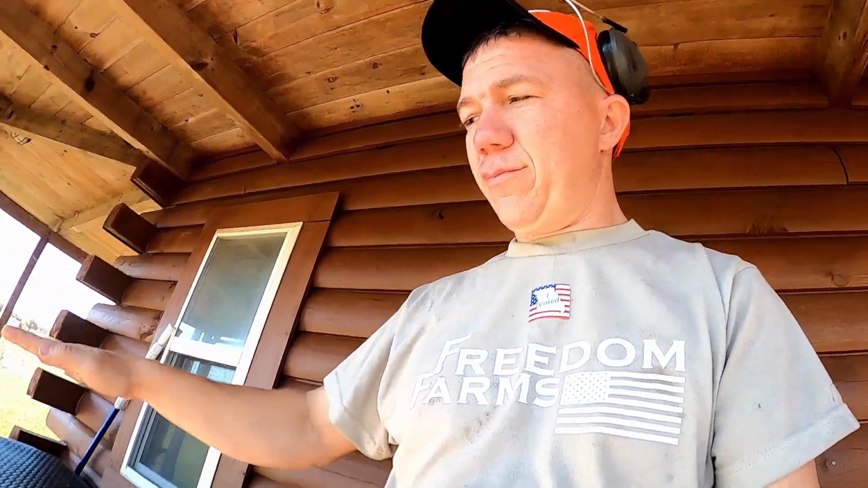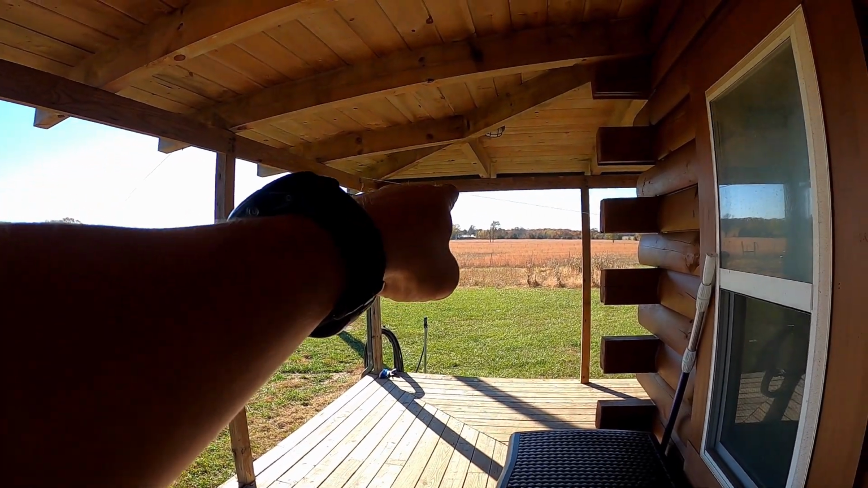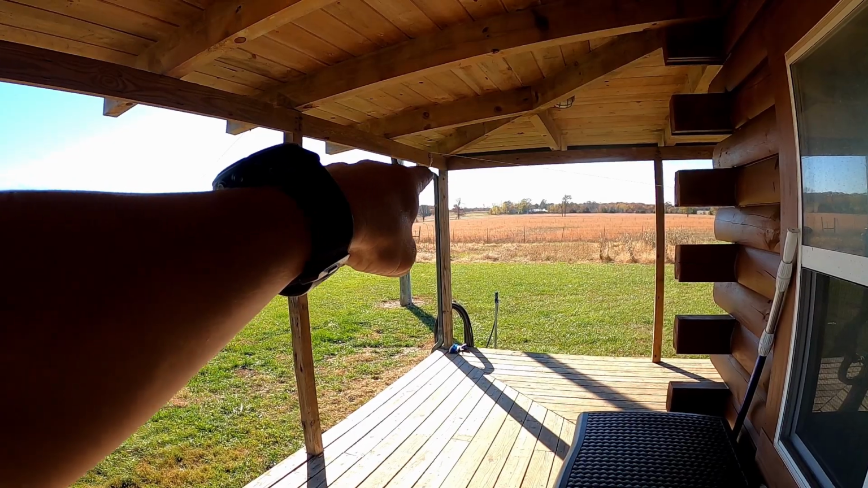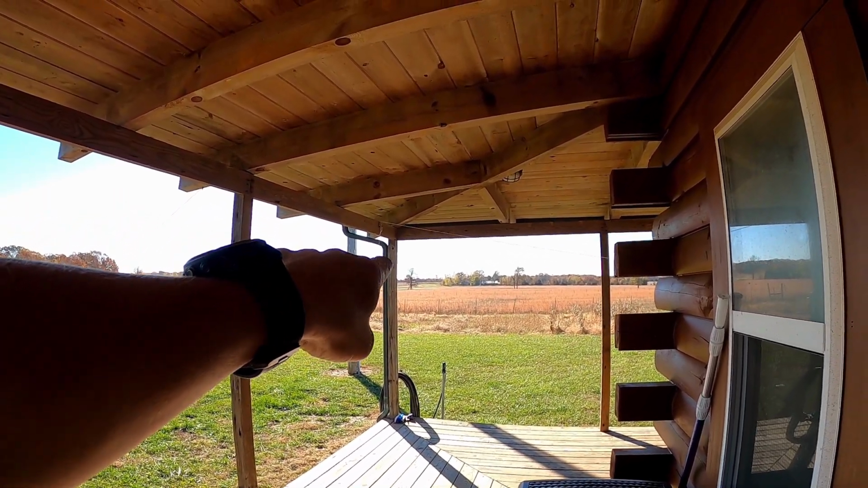And we have a Great Pyrenees, a livestock dog. He's a big dog, about probably this tall, weighs about 75, 80 pounds. I can show you from here. You can see there's a house right there. To the left of it, there's our hayfield. And you can see the cows out in the background. Well, you may not be able to on there, but I can see it in real life.